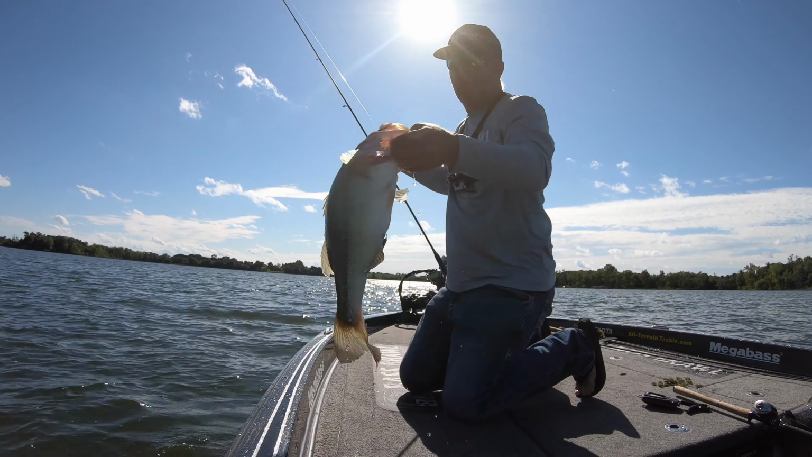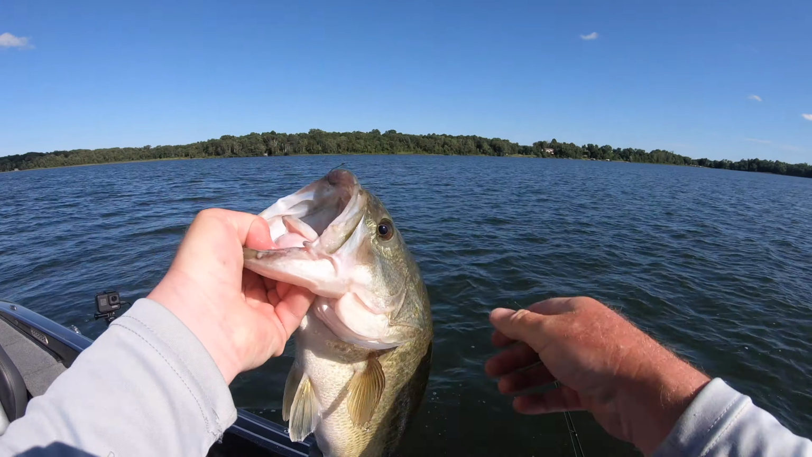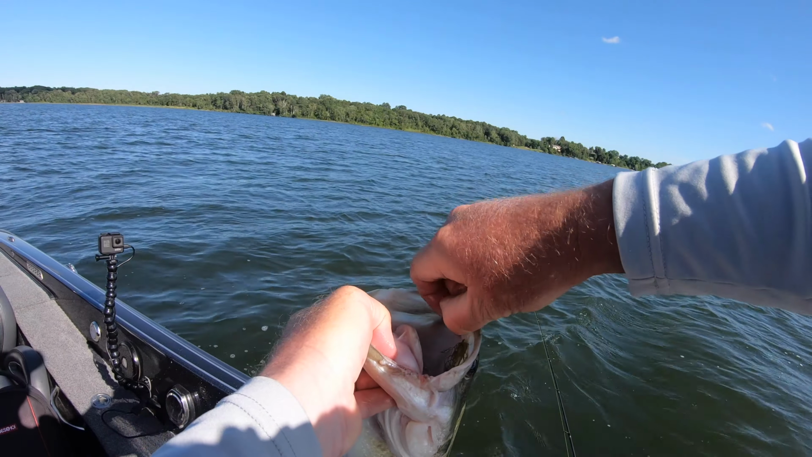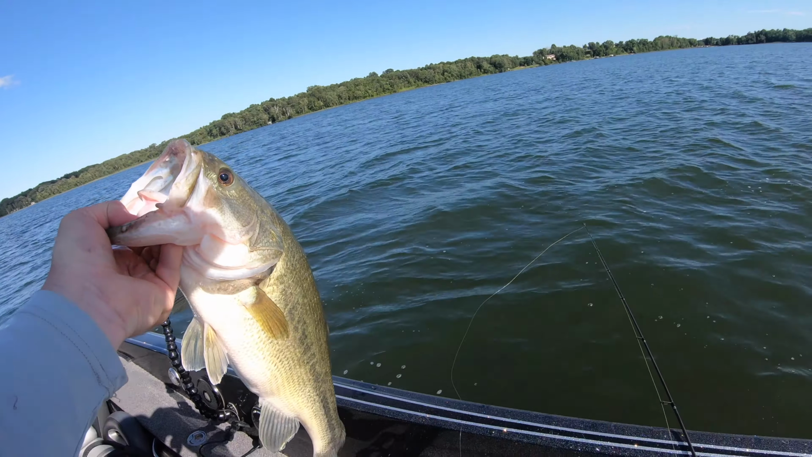Got her. 3 fish in a row, and they're all nice. It's pretty bad when this one's the small one of the group. I will take that problem any day of the week.